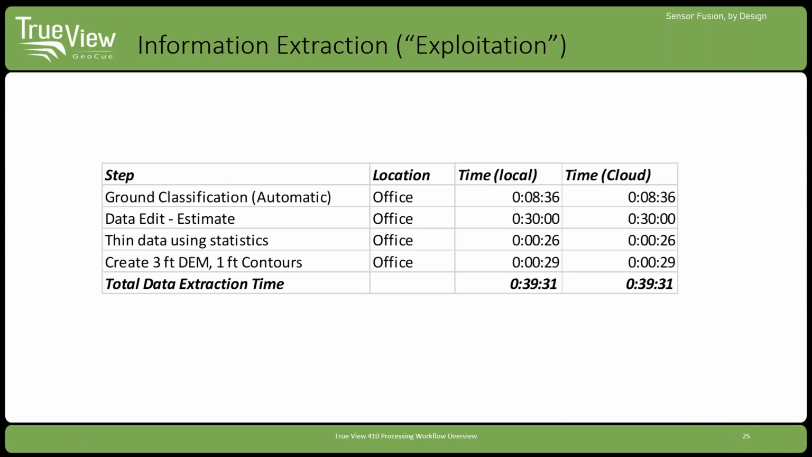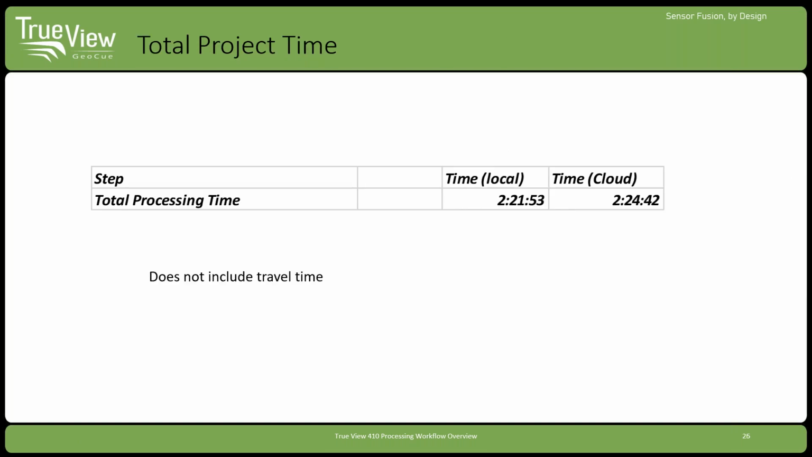So ground classification, most of the stuff I do is automated. I'm going to try to show you guys both today. So you do it, you got to fly, you got a total time involved in 2 minutes, 24 seconds.